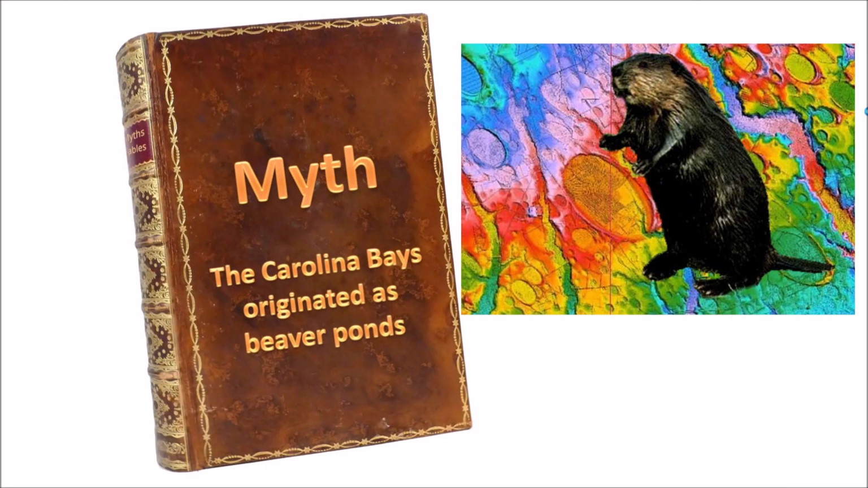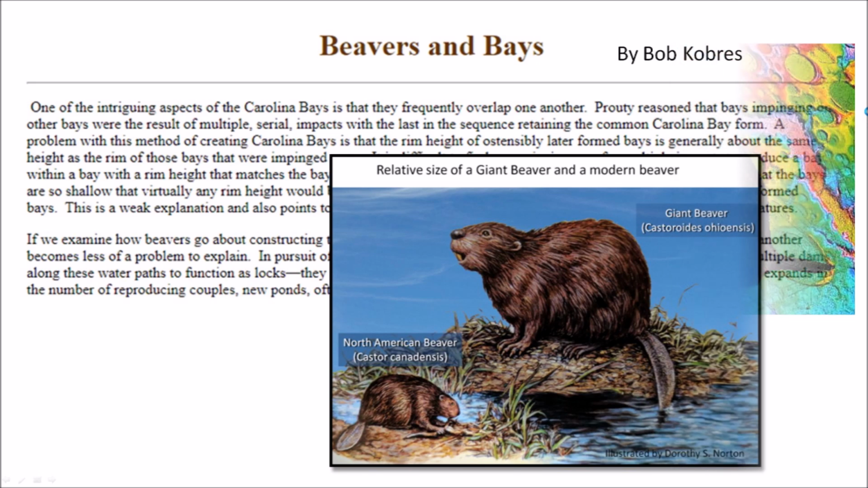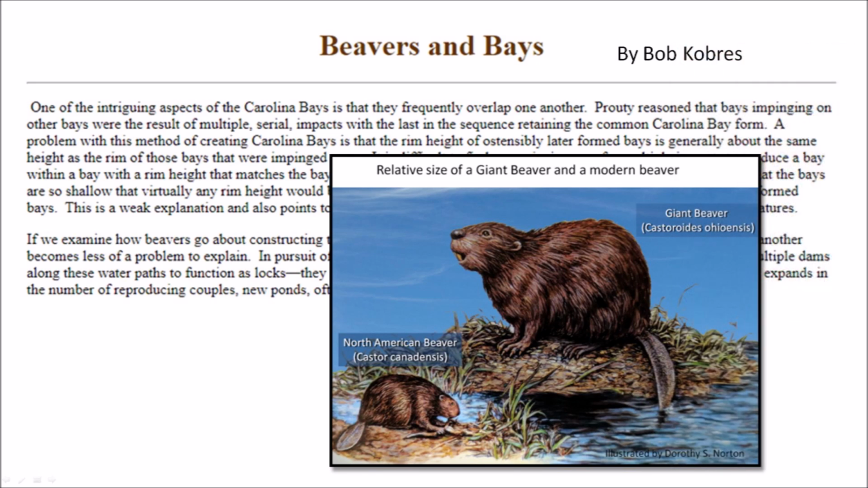Myth. The Carolina Bays originated as beaver ponds. An article on a website by Bob Cobris from 1992 proposed that Ice Age beavers could have created vast expanses of ponds and wetlands that exploded into steam when a comet arrived.